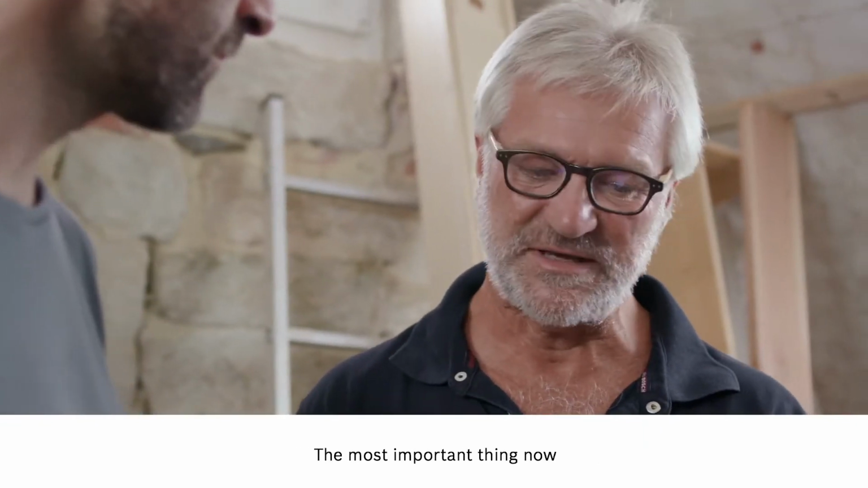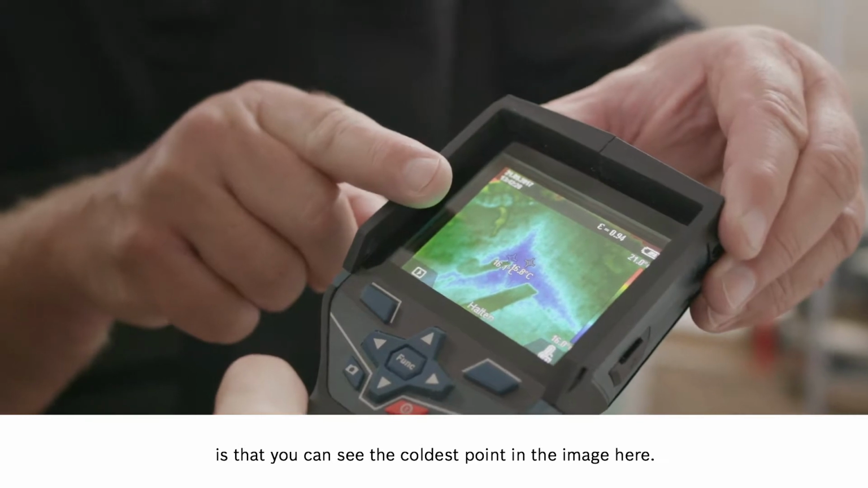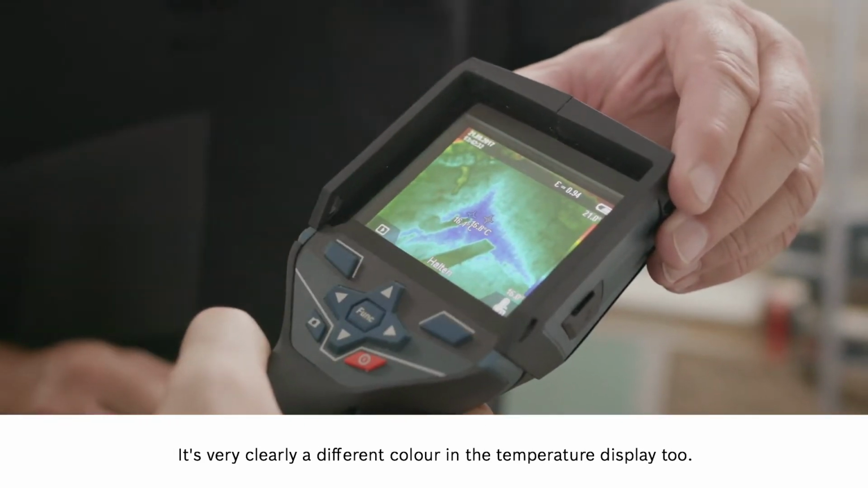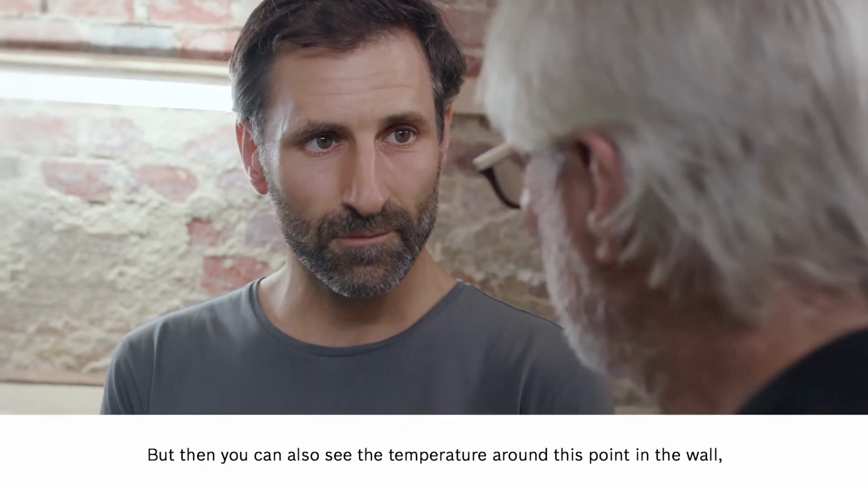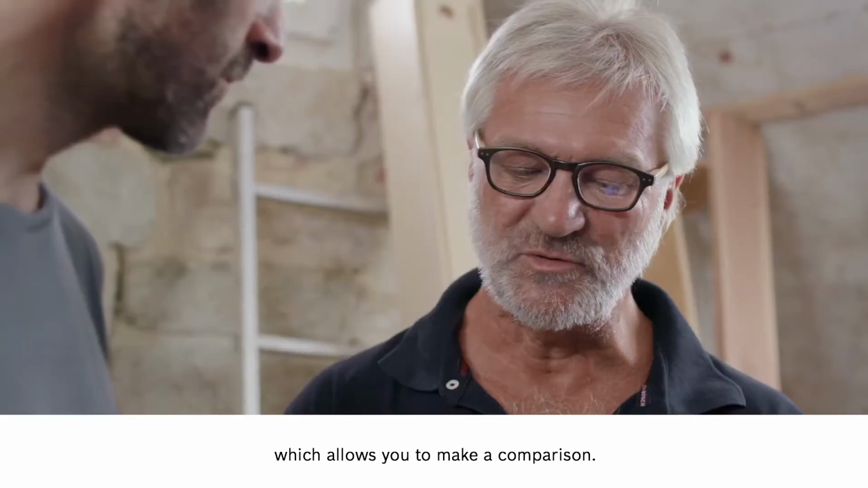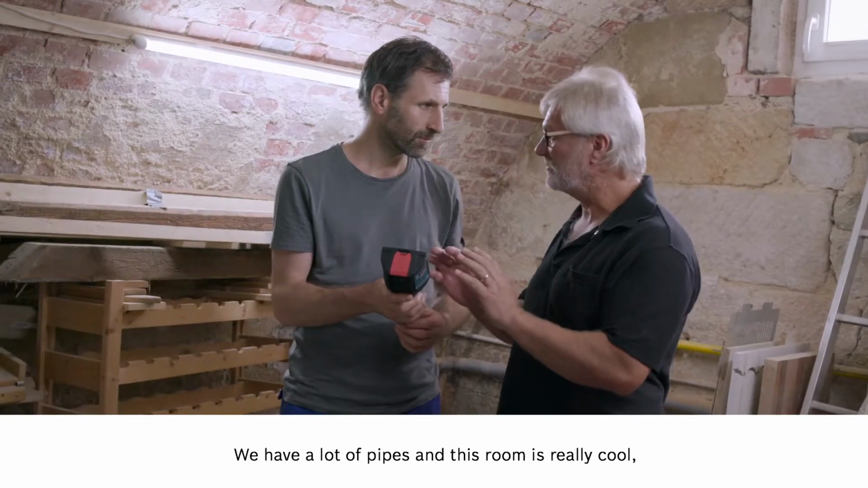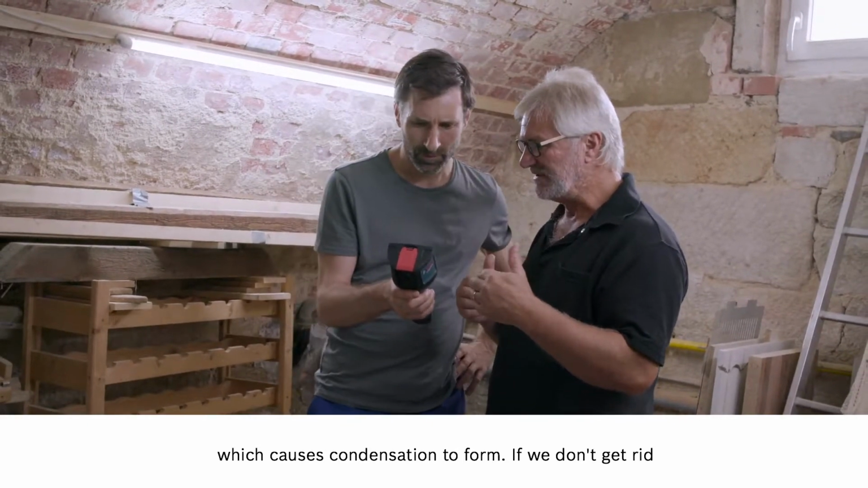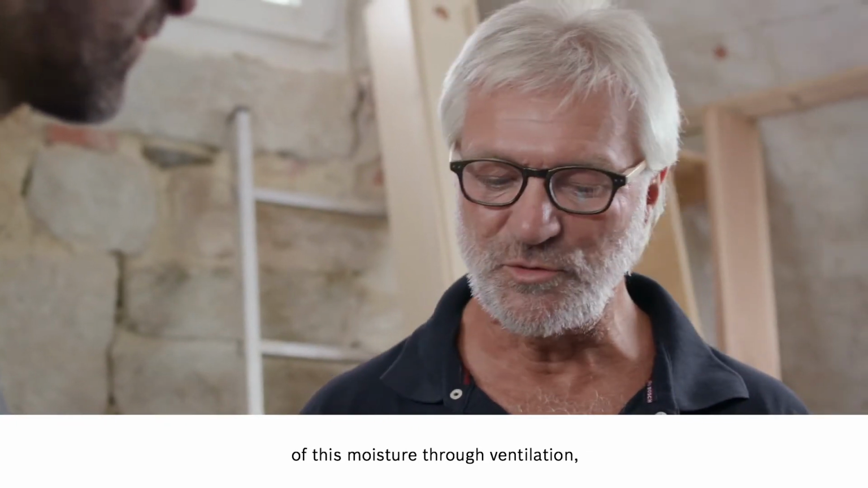The most important thing now is that you can see the coldest point in the image here. It's very clearly a different color in the temperature display too. But then you can also see the temperature around this point in the wall, which allows you to make a comparison. We have a lot of pipes, and this room is really cool, which causes condensation to form. If we don't get rid of this moisture through ventilation, we will start to see mold form very quickly.